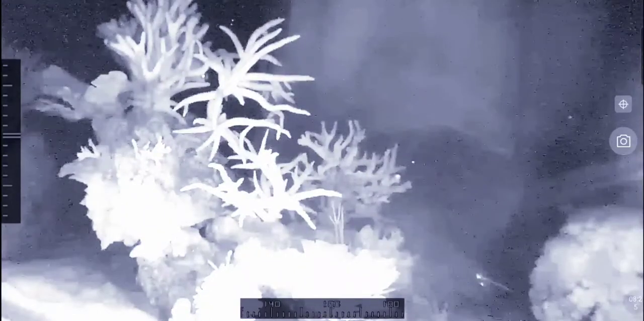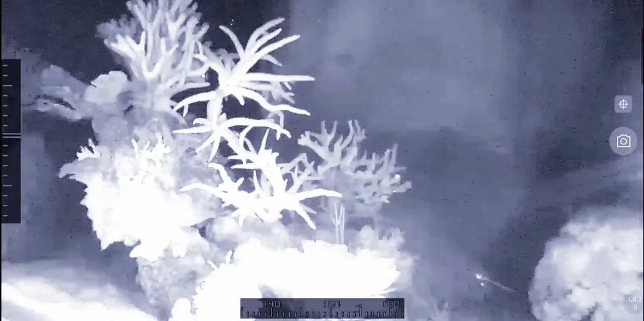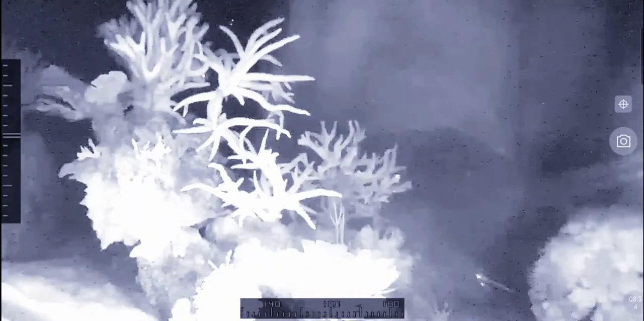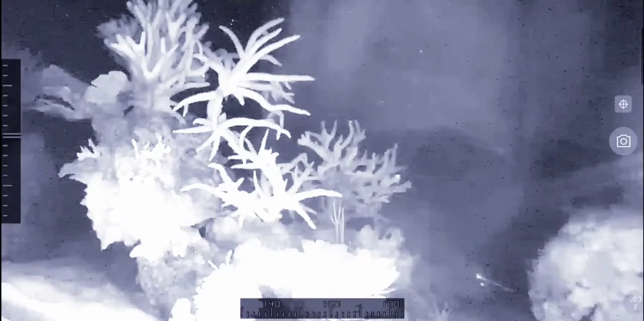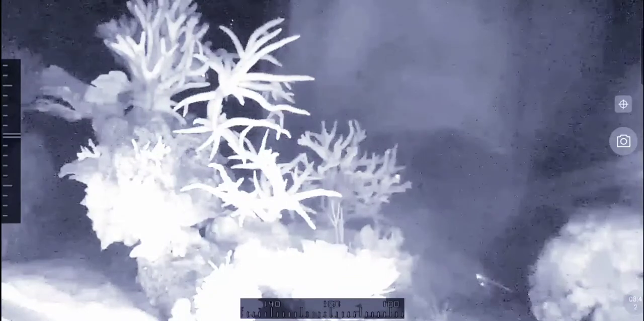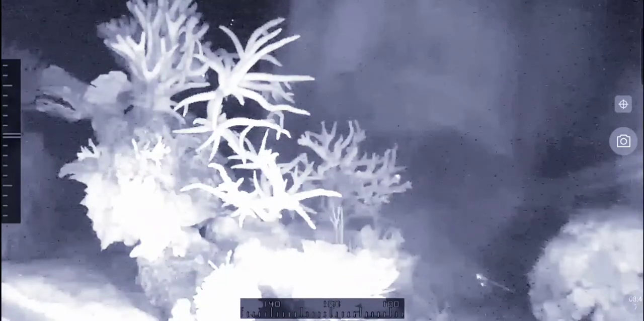Well, so this is it. This is the reef tank at night. I'm filming this with a very cheap camera I got for 20 euros on eBay some time ago. I use it when I'm away from the tank for monitoring, and it has proven very useful and also very interesting in providing a vision of the tank at the time we normally don't watch it.